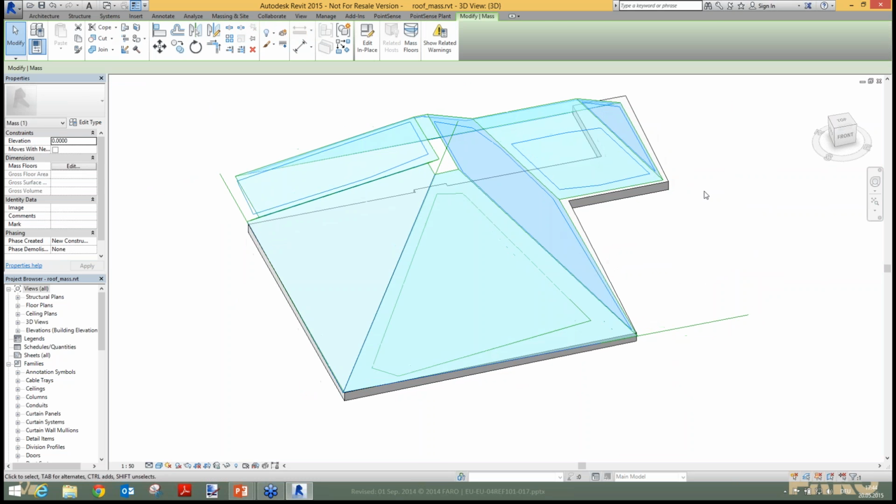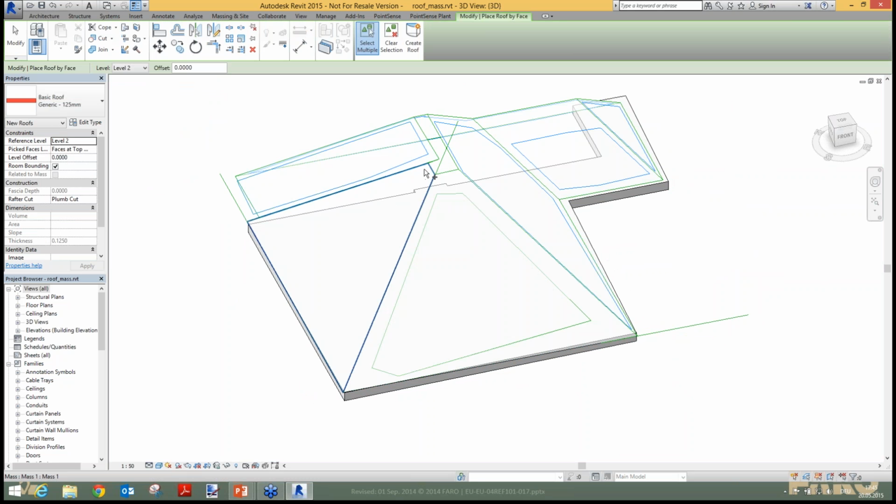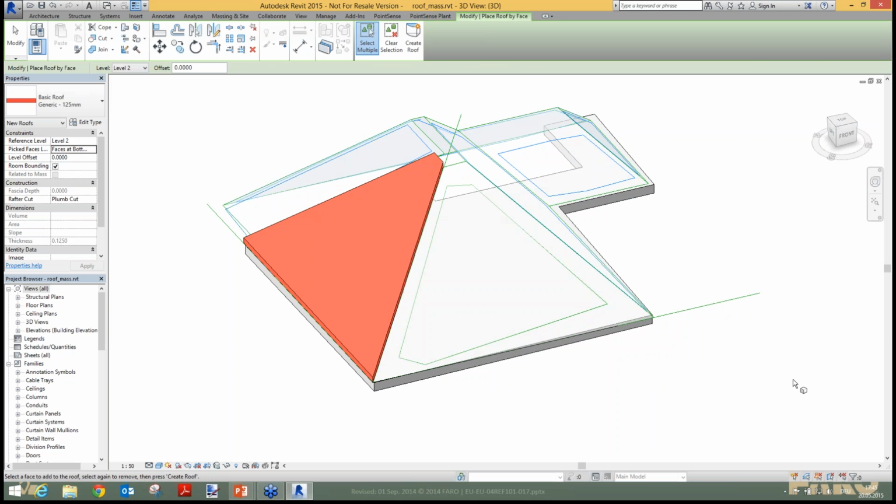And as an example, now you can start creating a roof by face. You just have to pick the face of the mass model and say create roof, and so you get this roof element here. You can do this with all the faces, and you can also create other objects with this method. So you can create a mass and use the mass to create slope walls, or you can also create any other element with these features.